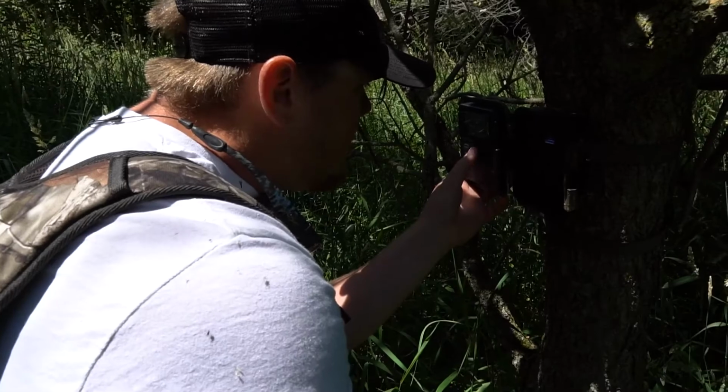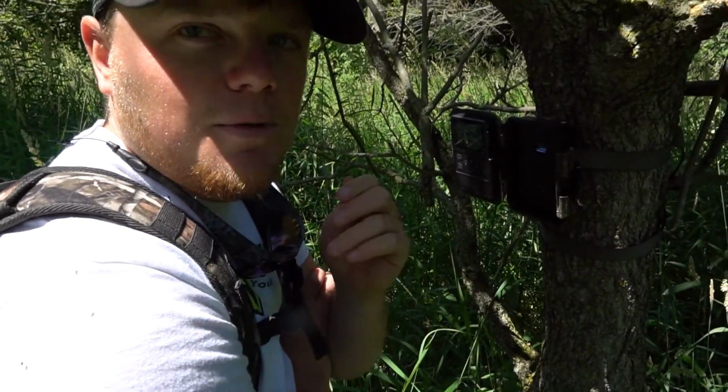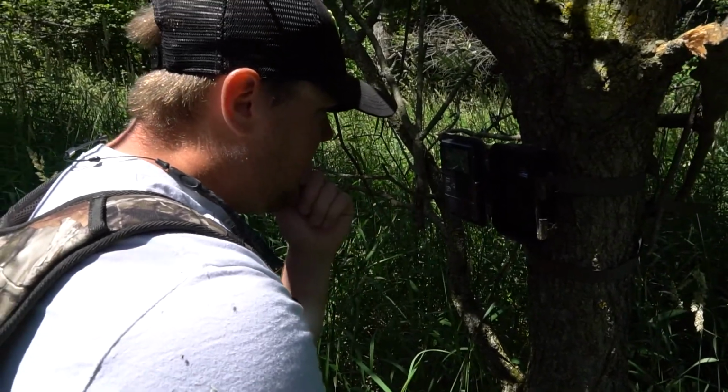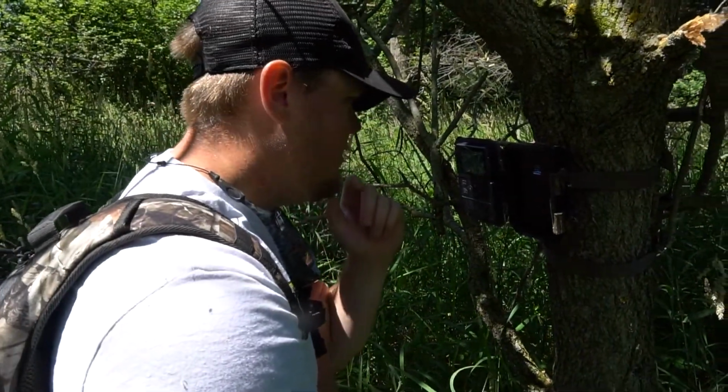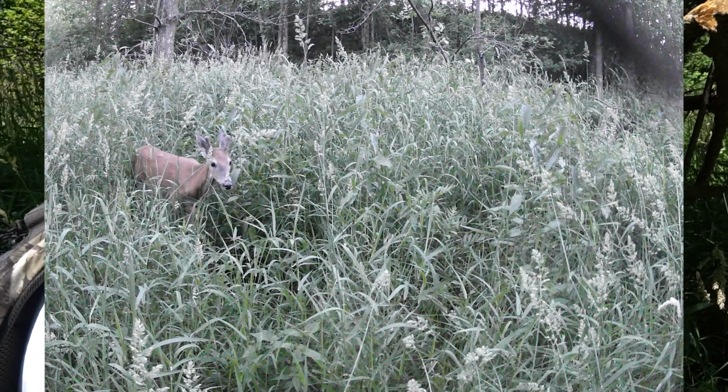Let's see. There's 895 pictures on here since I set it up 2 weeks ago. There's a deer right there. Today is the 27th. So yesterday at 7:05 p.m. there was a deer running through here.